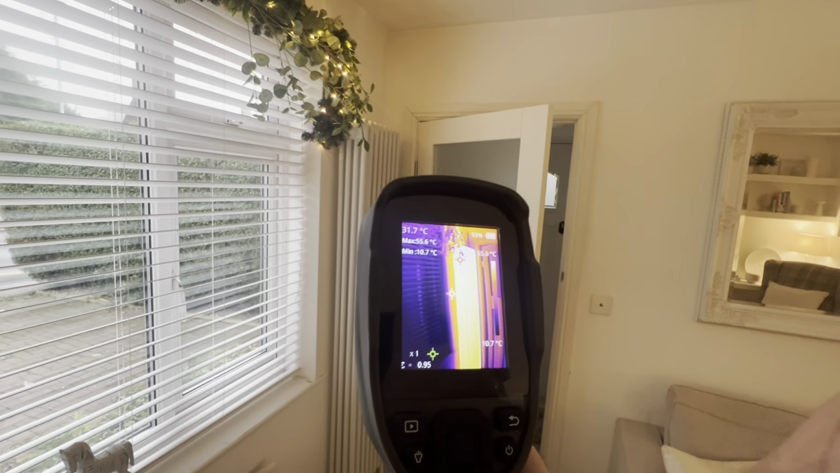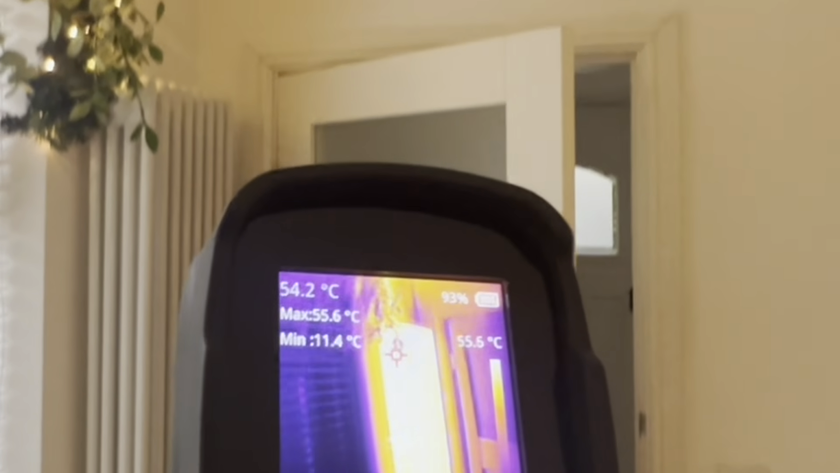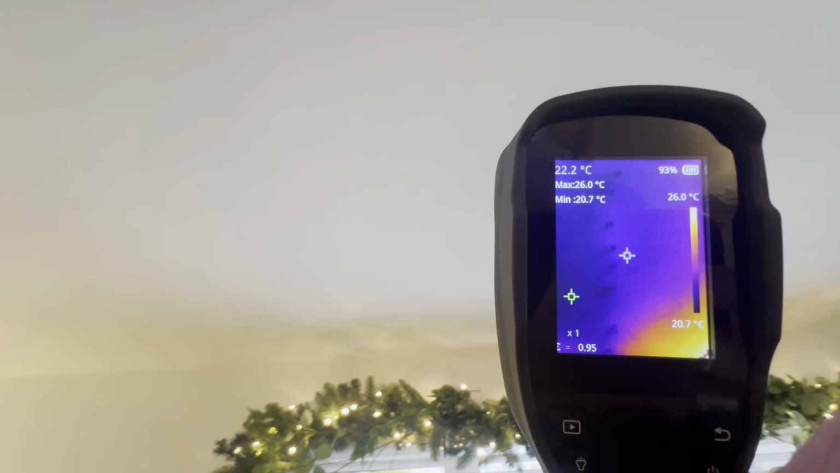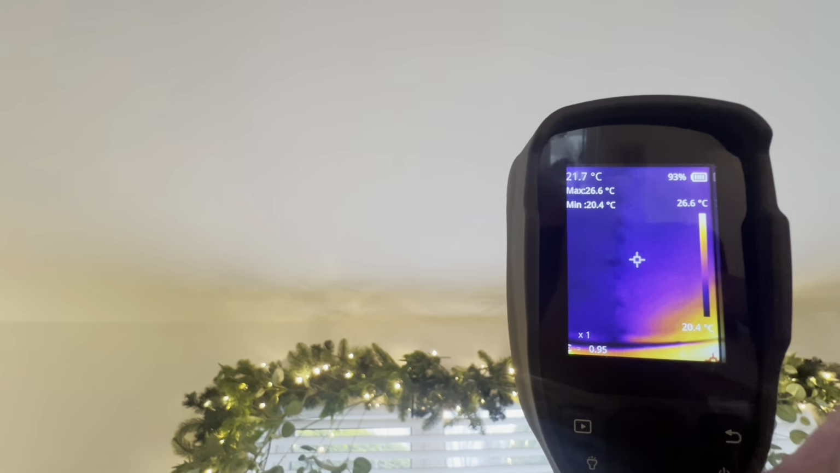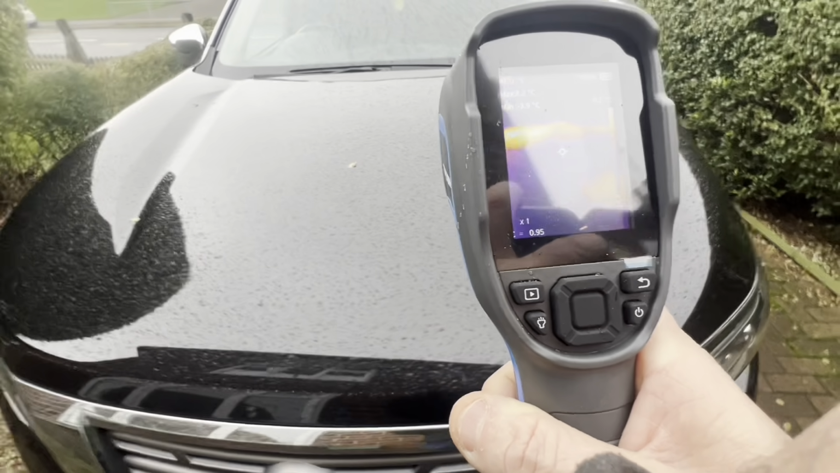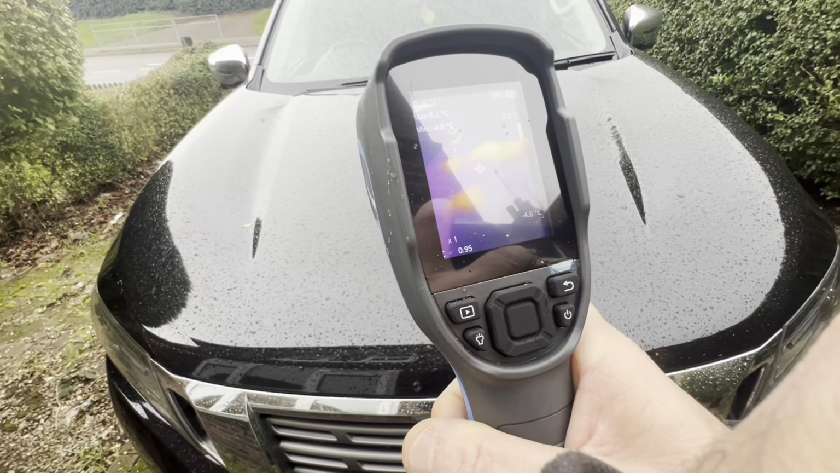So then into the front room, and the tall radiator I've got in there, that gets up to about 60 degrees. And then you can see where the pipes run along. And you can also see where the drywall screws are that I used when I put the ceiling up, because I overlaid it. There's the dog again. And there's me. And if you notice, when I put my glasses on, it's black because it's reflecting the heat, I think it is.